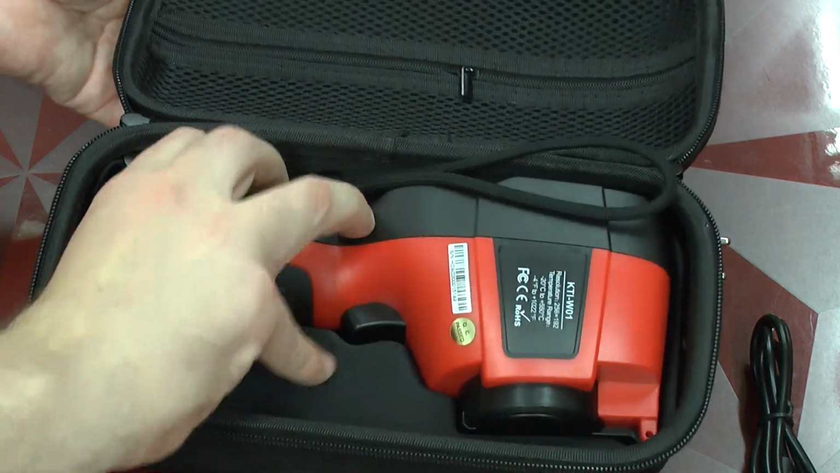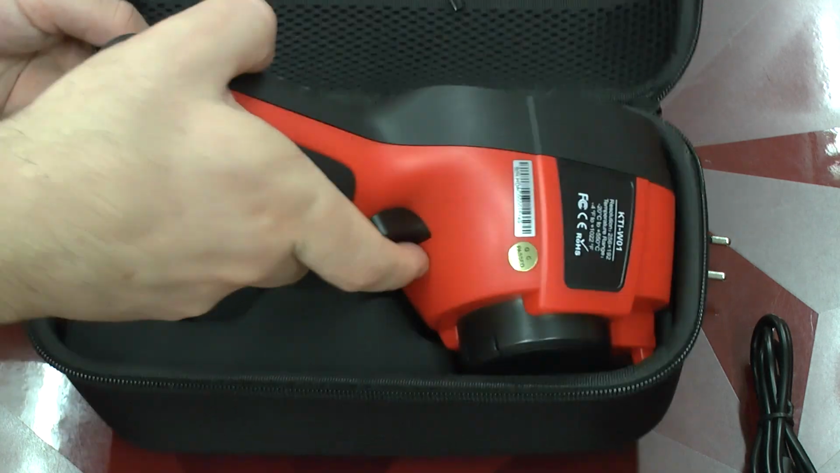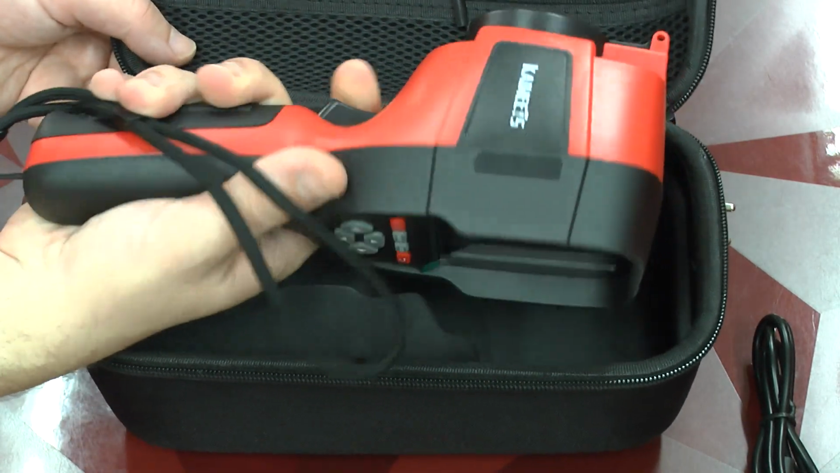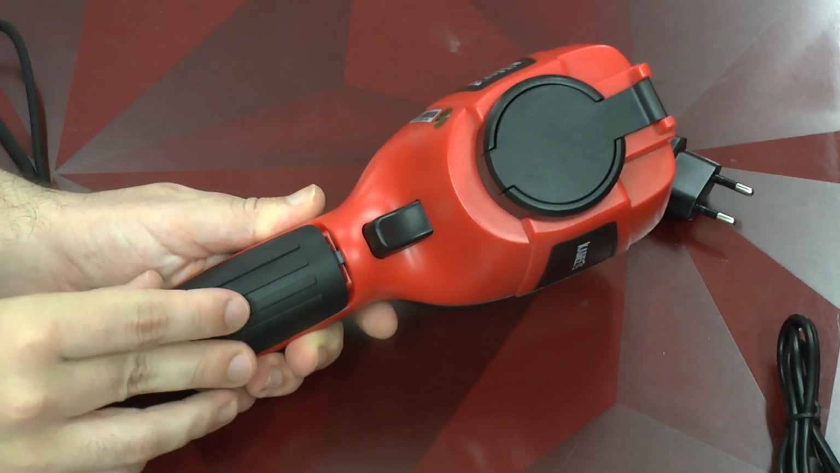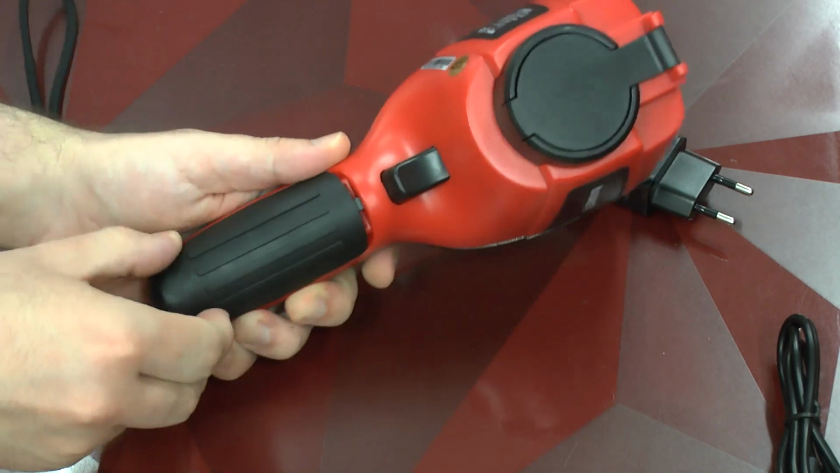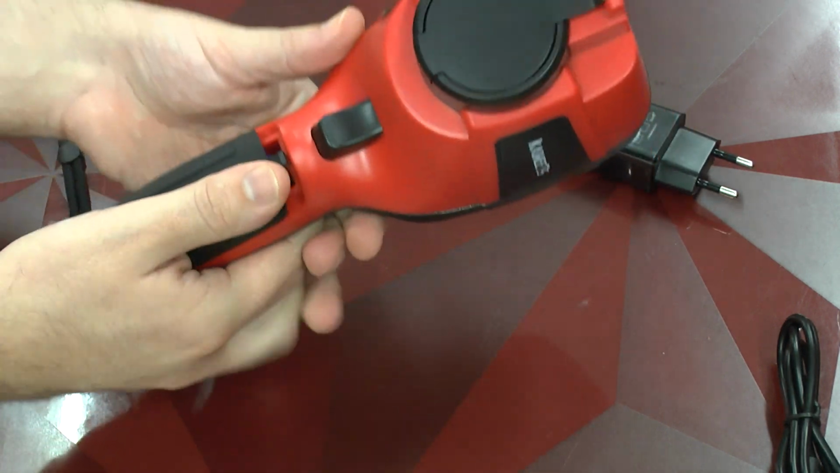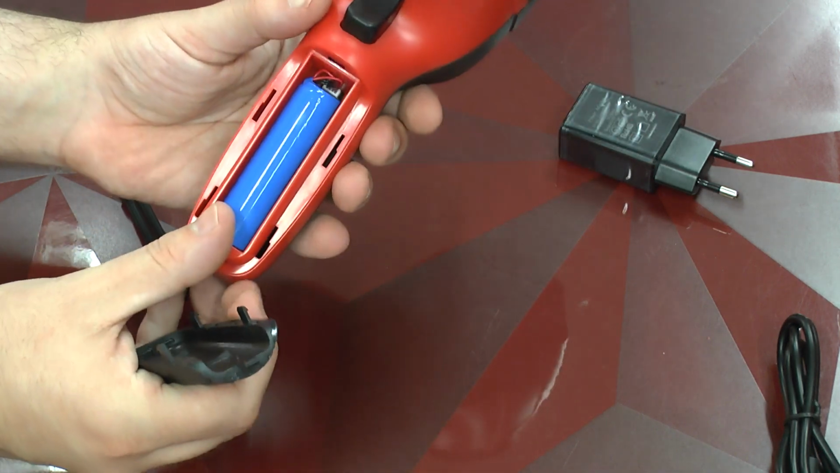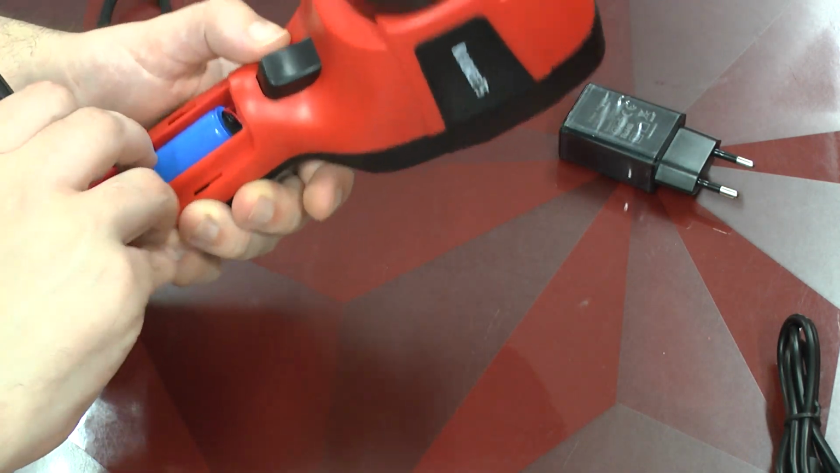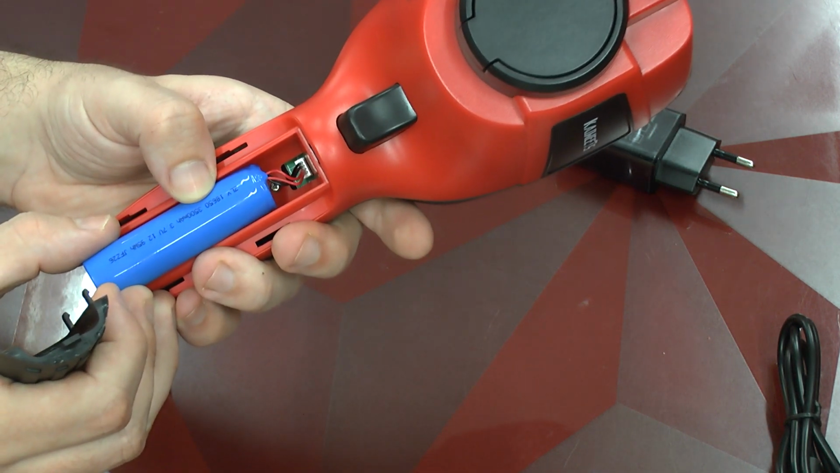Pretty solidly done zip. Here we have on the top an accessory pouch, and here we've got the actual thermal camera. This here is the battery tray. It's normally closed like this, and you open it with a bit of force to the back. It's a bit janky, and then you open it, and then in here we see the actual battery, which in our case here is soldered in via a connector.